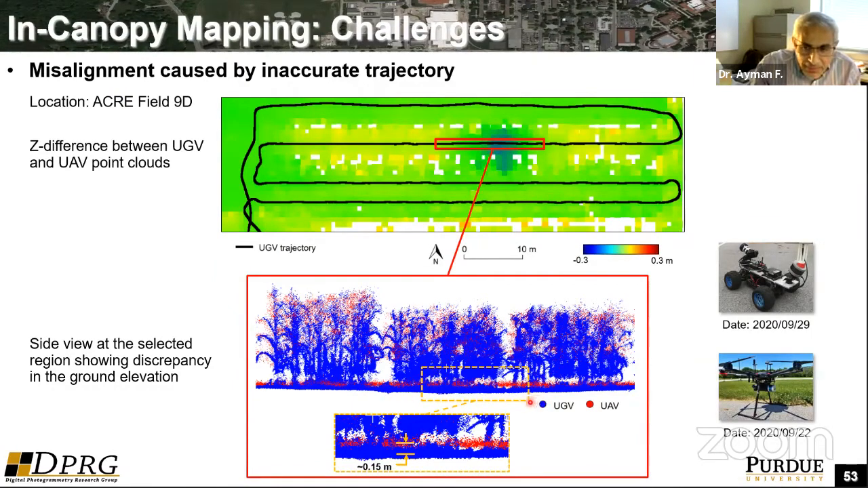So you can see here, we are looking at the compatibility between the UEV data and the UGV data. Here we're looking at the ground. You can capture the ground from both platforms. The UEV is not impacted by GNSS signal outages. The UGV will be impacted. Because of the lower quality trajectory of the UGV, you can see an offset between the ground in the range of 15 centimeters.